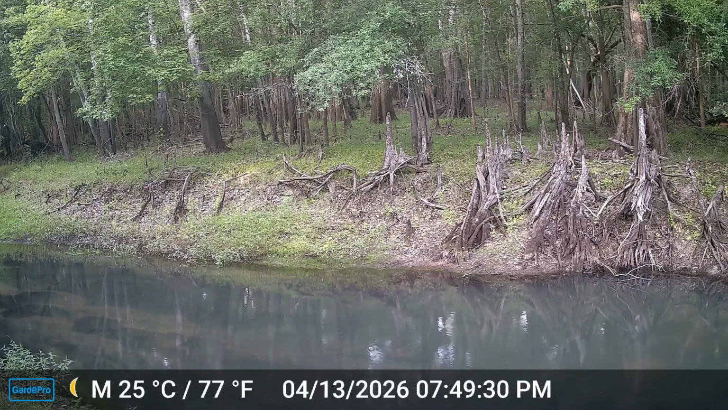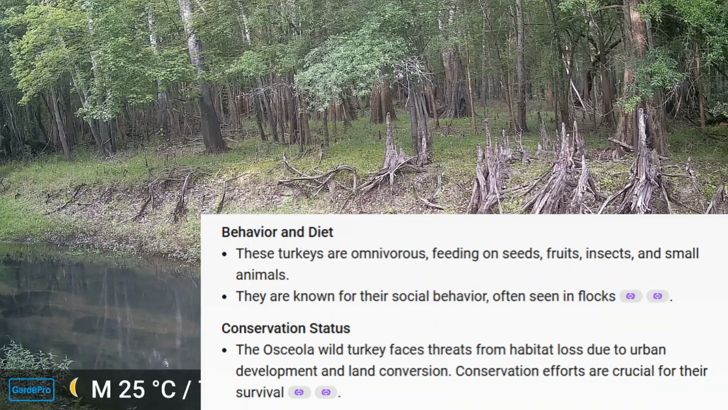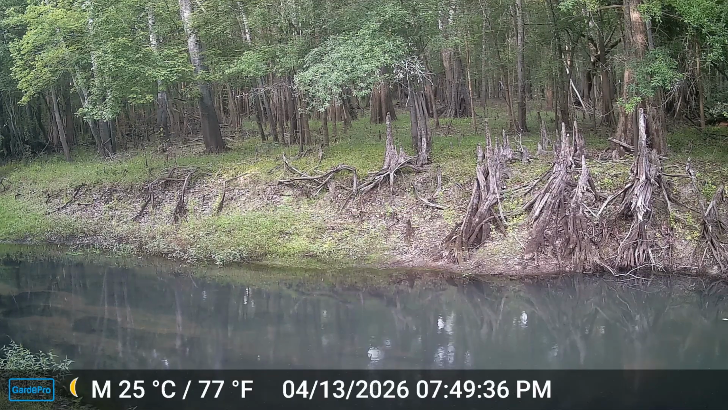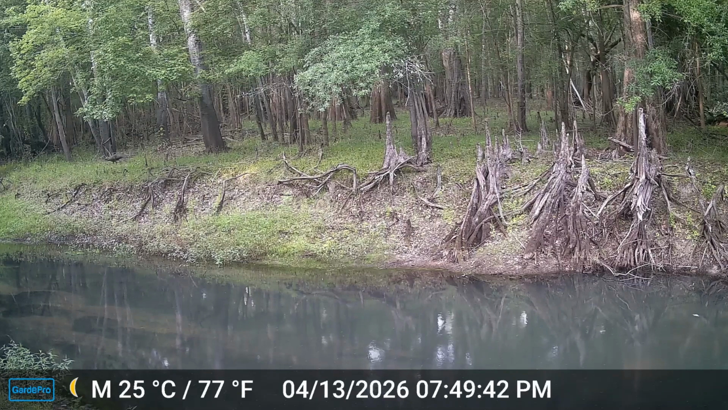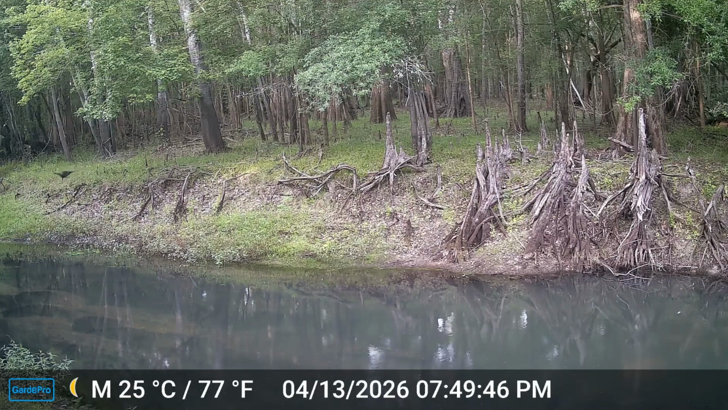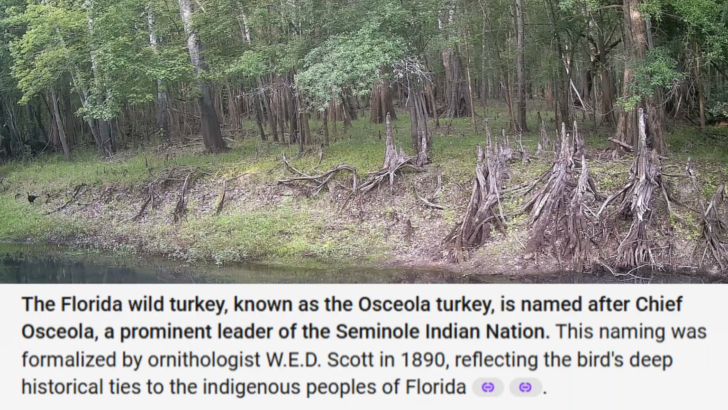So they feed on seeds, fruits, insects, small animals, things like that. They travel in flocks usually, except during some of the mating season, which is the spring turkey hunt. The Osceola turkey was named after Chief Osceola.